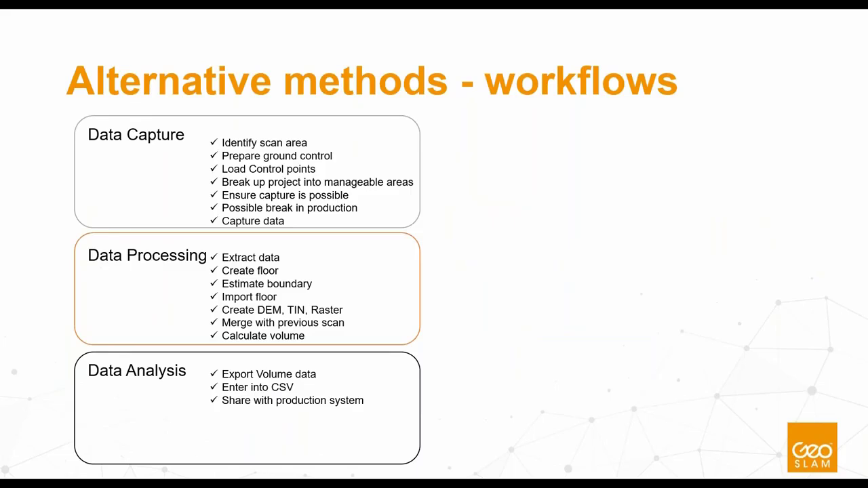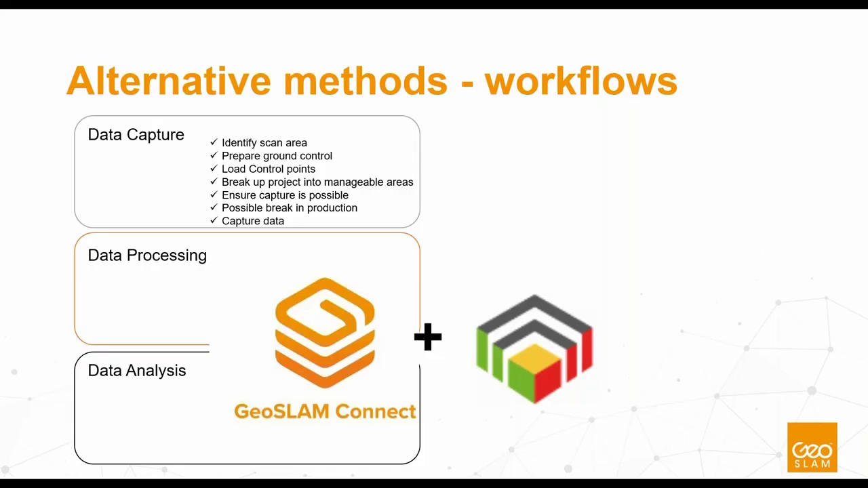There are alternative methods, and when considering volume analysis systems, consider the workflows that are sometimes time-consuming and laborious. It does not lend itself to automation specifically. And this is where GeoSLAM Connect and GeoSLAM Volume comes in.